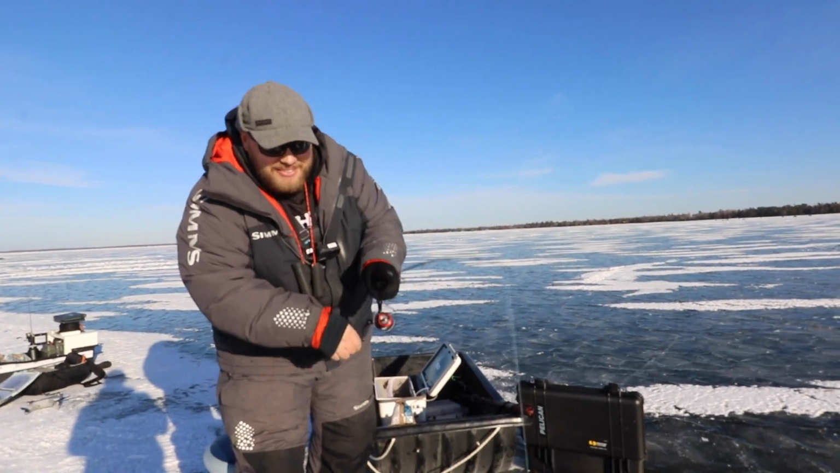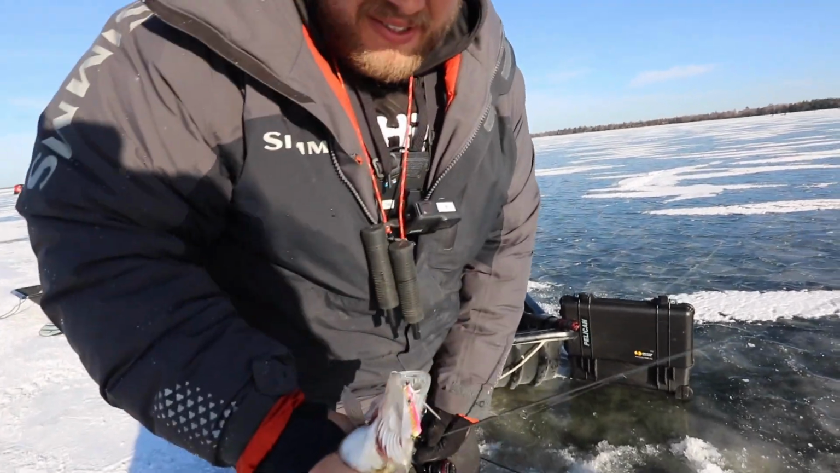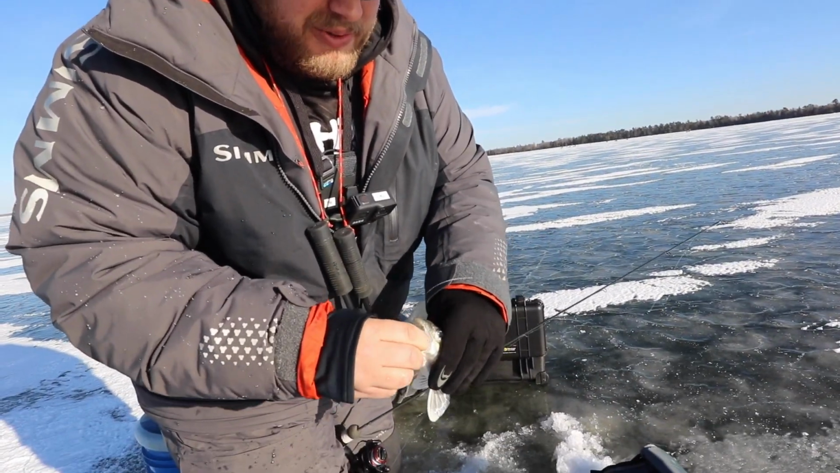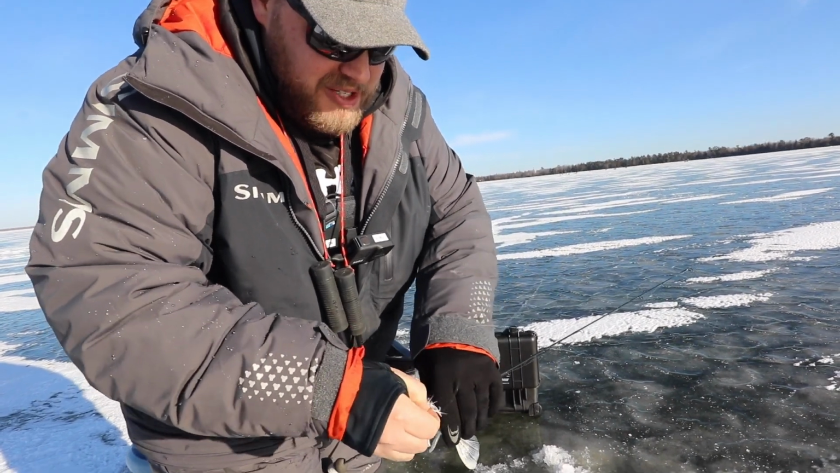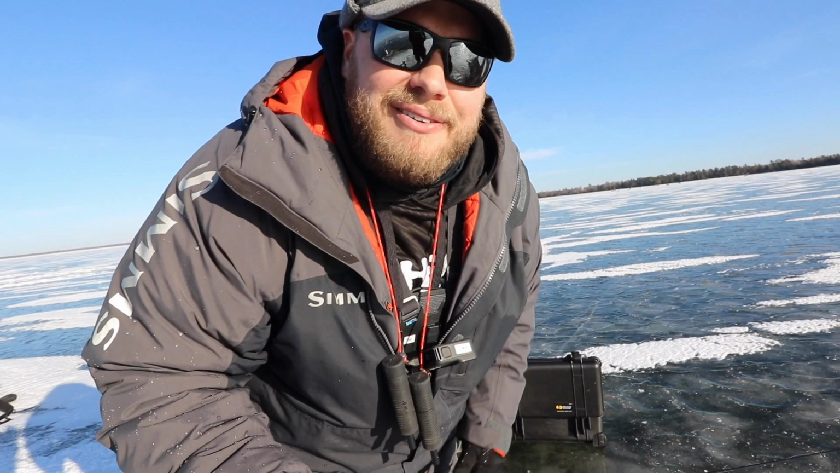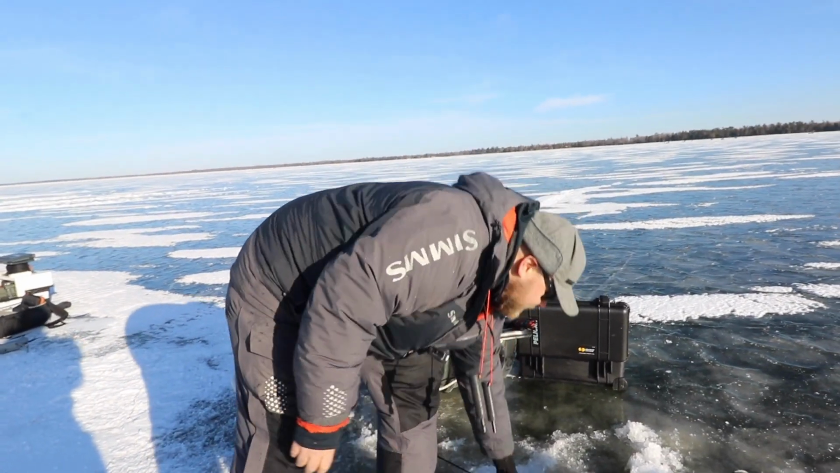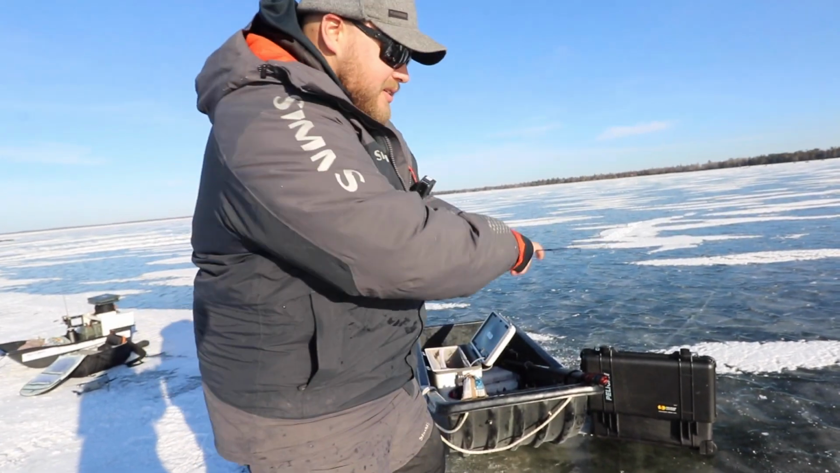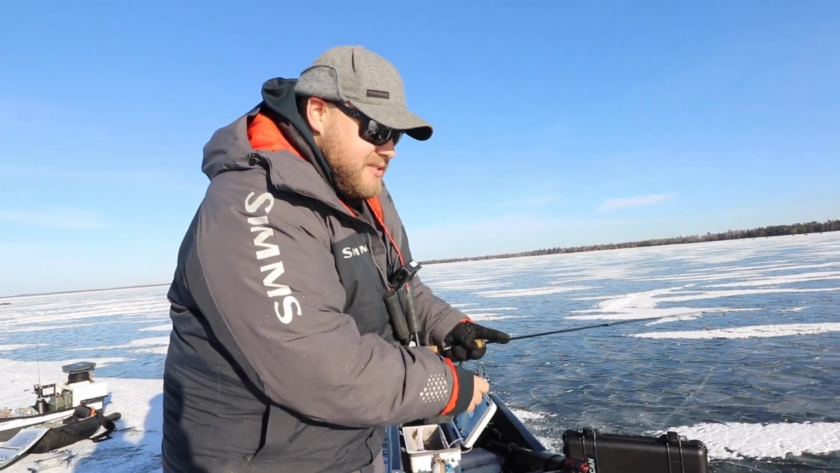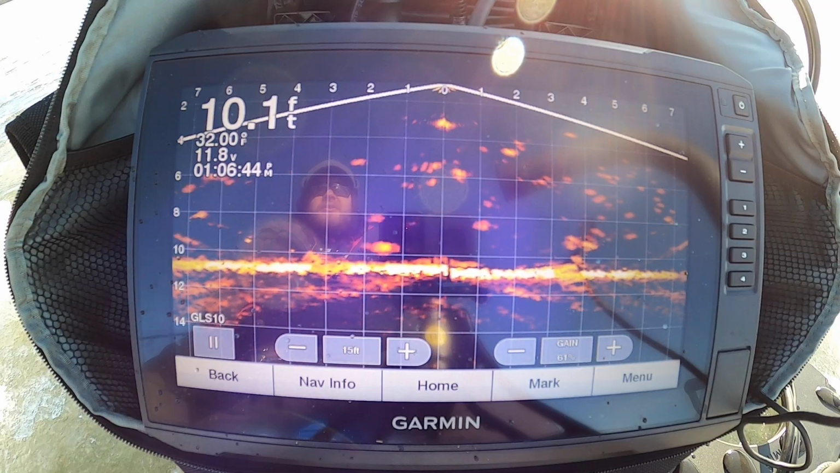Oh, what a mess. So this one's still a spoon, but this is the biggest 3/16 ounce size tingler spoon that they make. Not a big fish, but anytime you can actually catch one when you're talking on camera is kind of rare, so I'll take it. But upsize those baits, fish higher off bottom, so those fish can see your bait from a distance and target those more active fish.